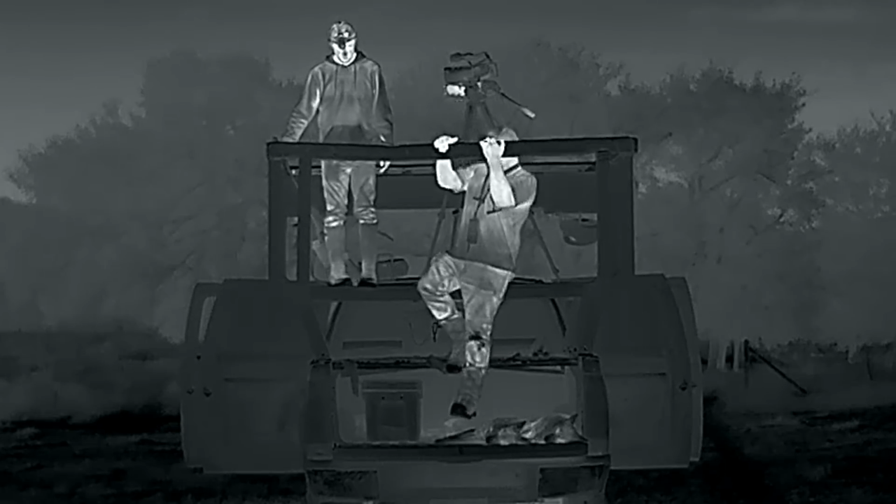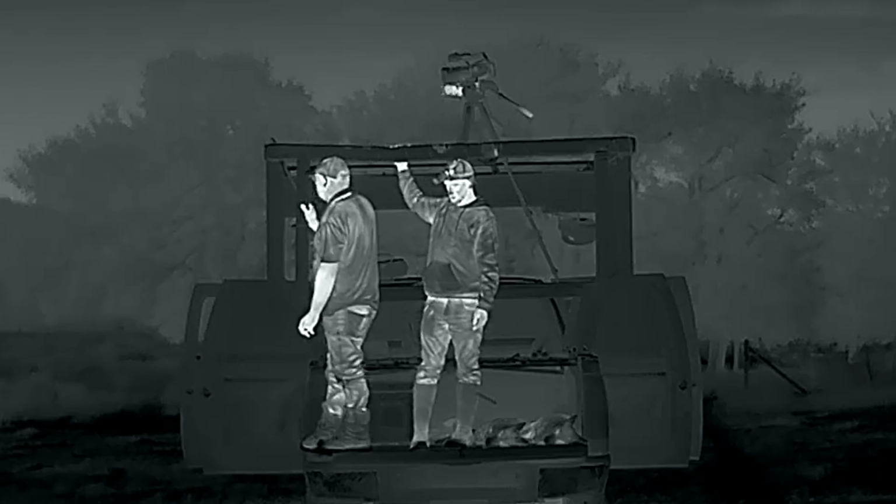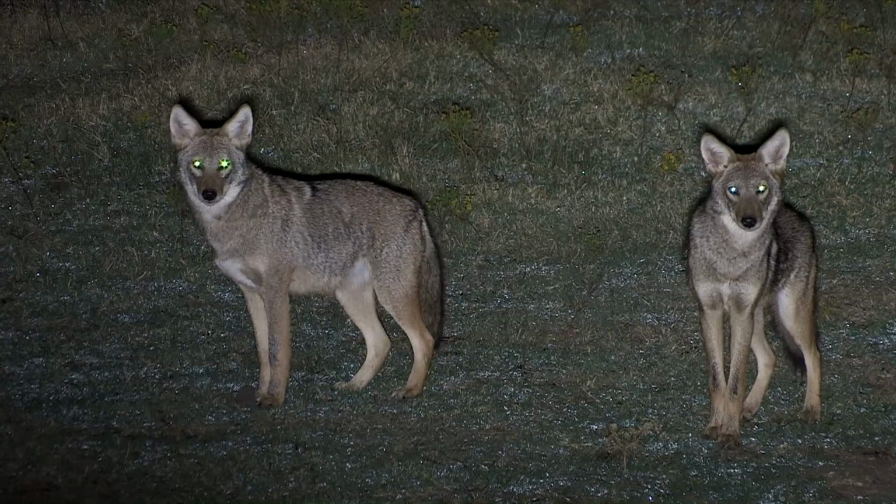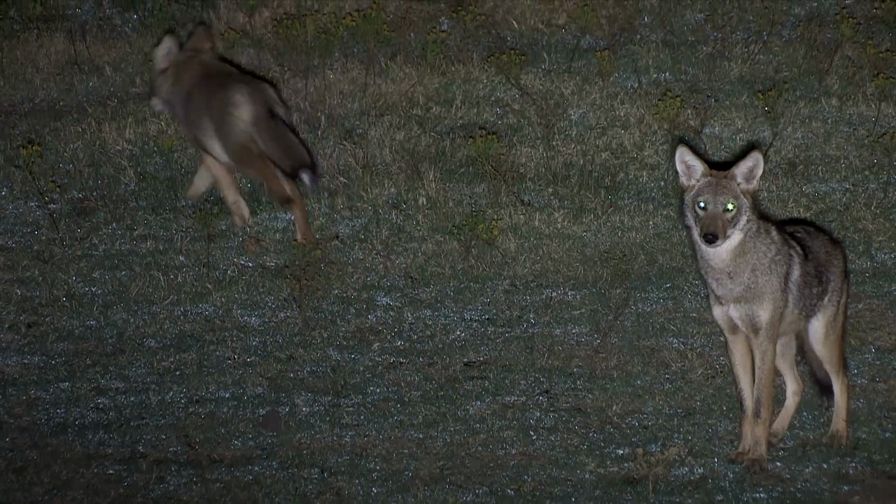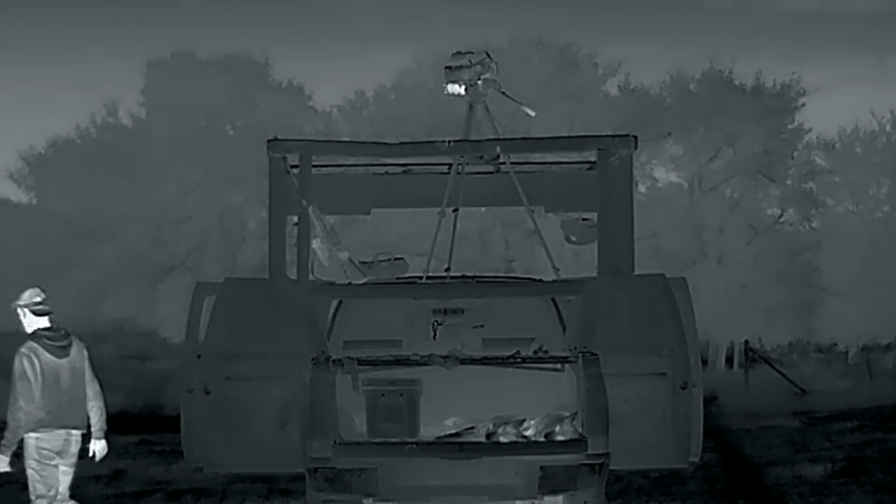I'm gonna tell you what, I can't think of maybe 2 or 3 times that we've ever had 2 coyotes in the frame, and I don't think that we've ever had 2 coyotes in the frame that close. It just don't happen very often. These guys were standing still at one point, only 5 feet apart, less than 30 yards away. That's the stuff dreams are made of right there. Holy crap. Especially for a cameraman.